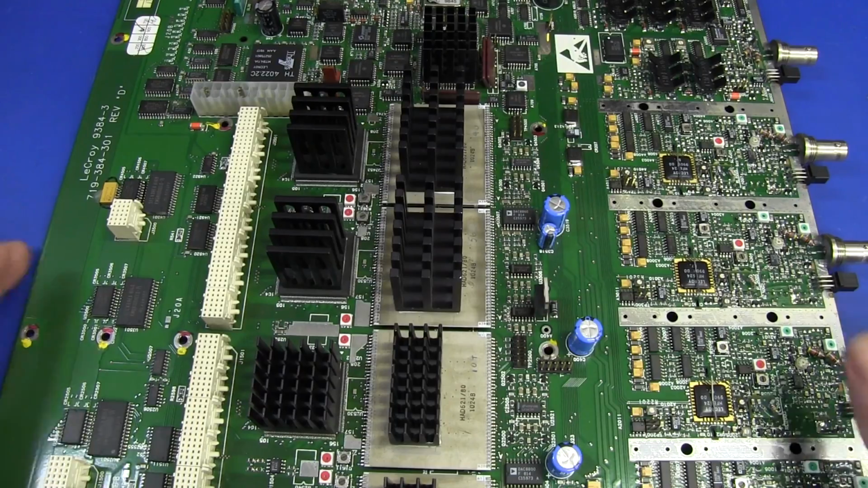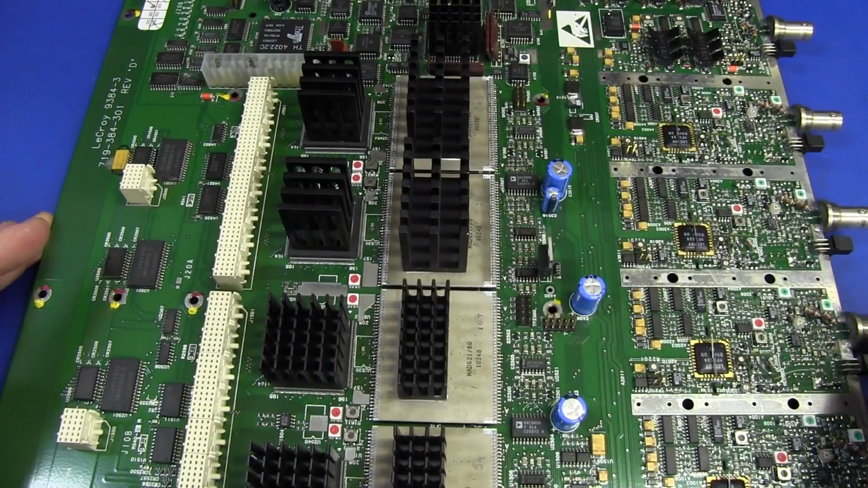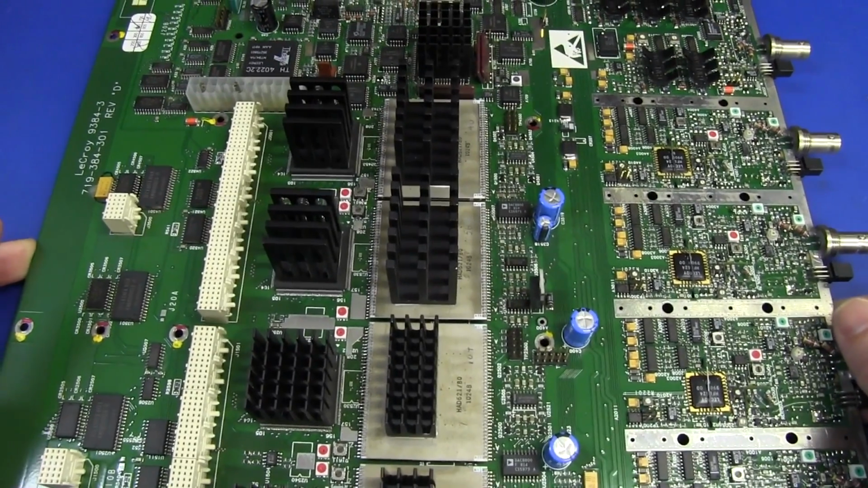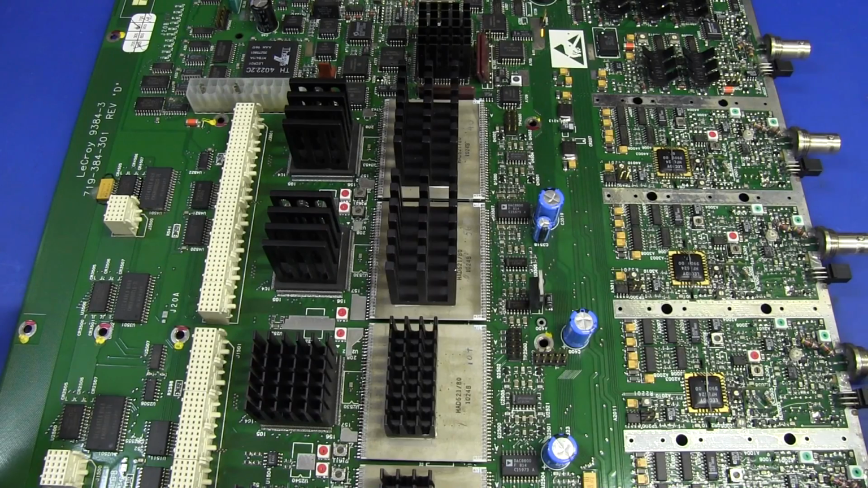So there is definitely a short on this board. Contrary to what a lot of people said, that oh no, it's probably normal, and that power supply is capable of more, and they did all sorts of thermal back-of-the-envelope calculations to convince themselves of that.